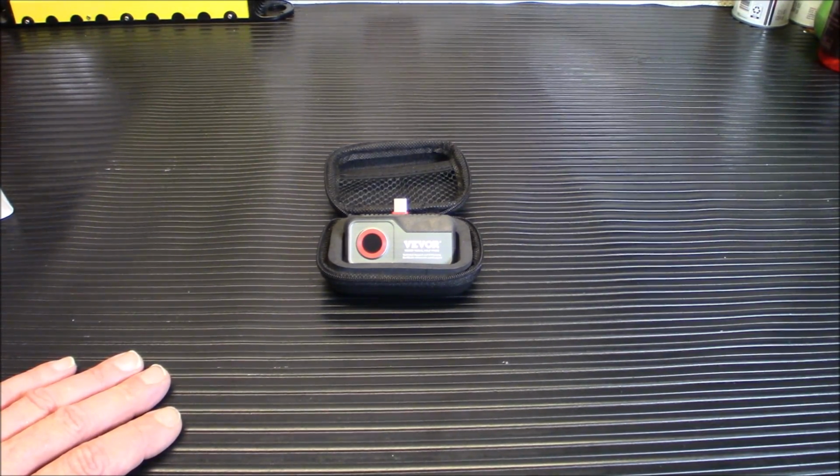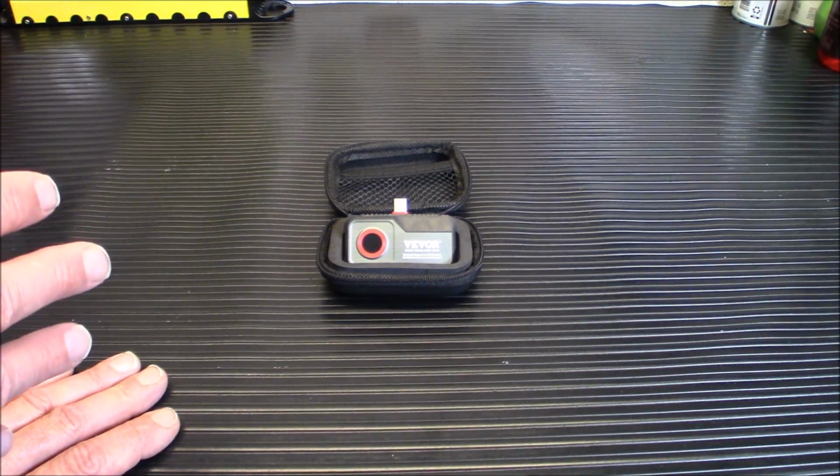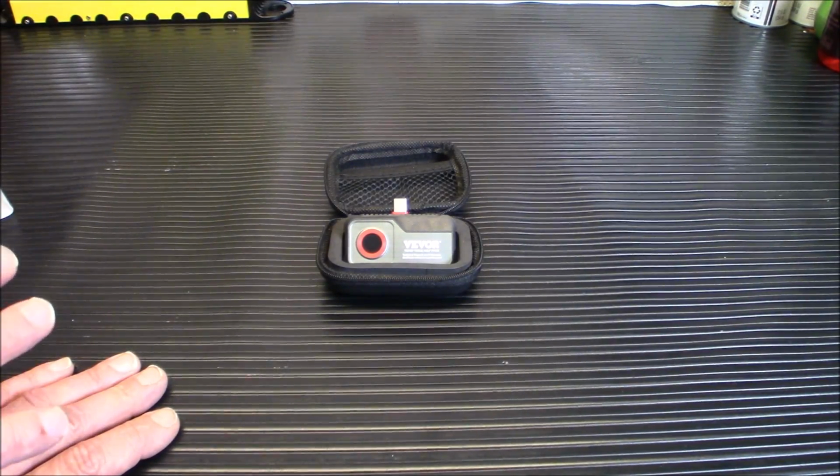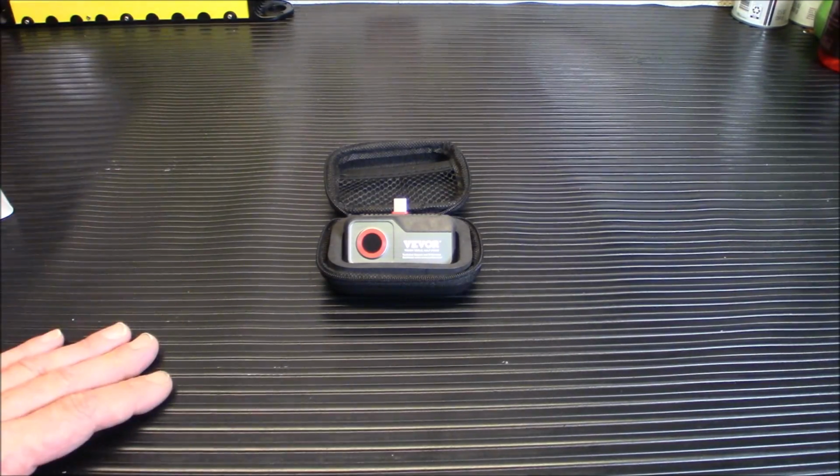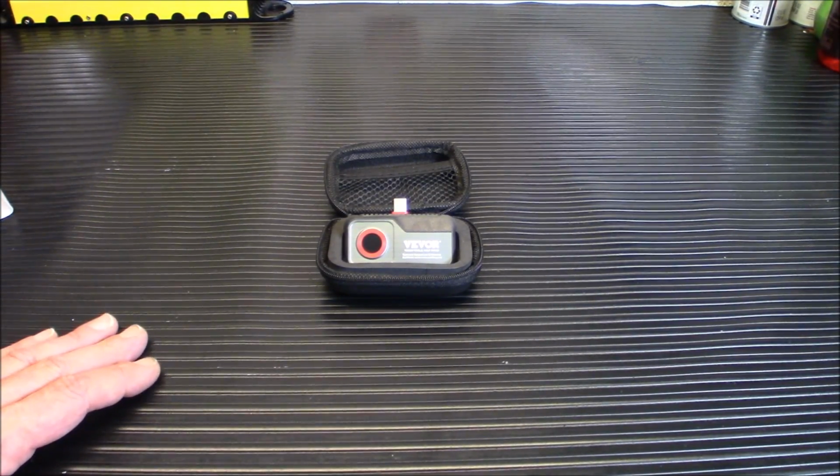It is IP54 rated. You can identify issues with ease. You can also identify people. Thermal is very, very hard to hide from. So if you're using this for surveillance, it's difficult for people to hide from it. Even if you hide yourself under one of those thermal blankets, the blanket will still show up as a heat source. So it's a very handy tool to have for preppers.